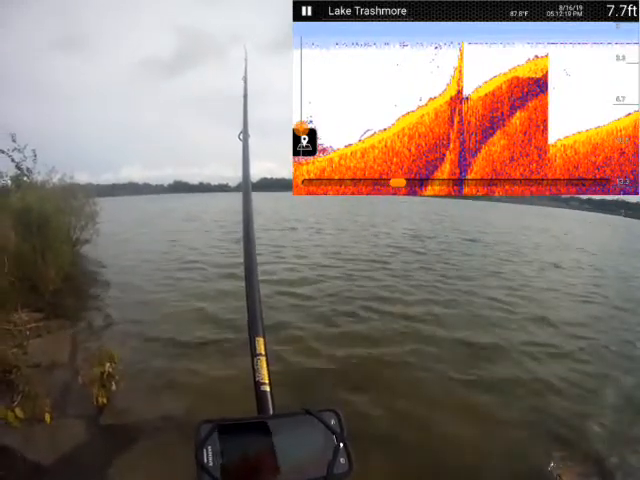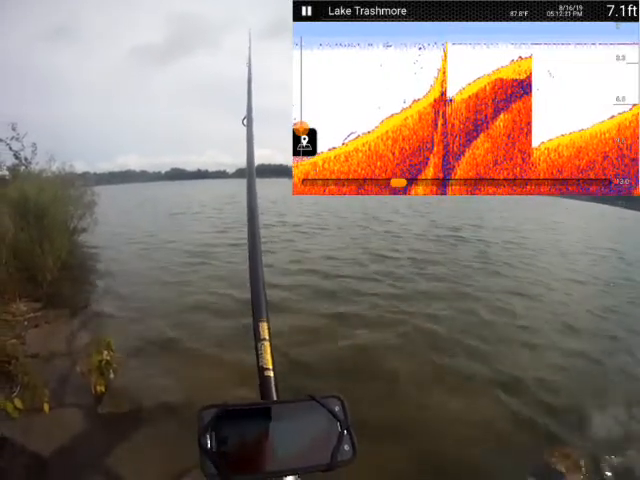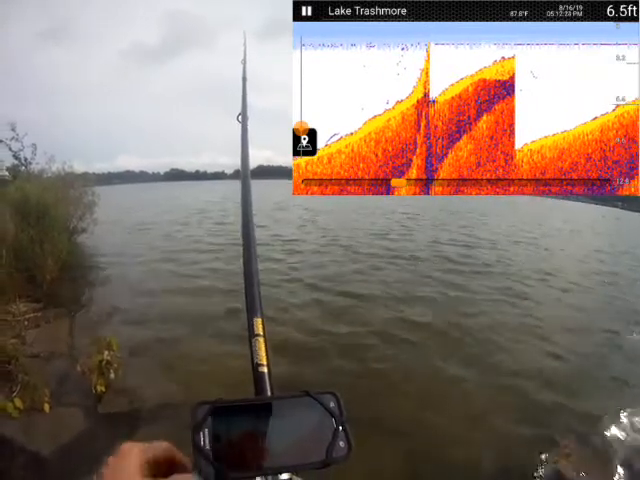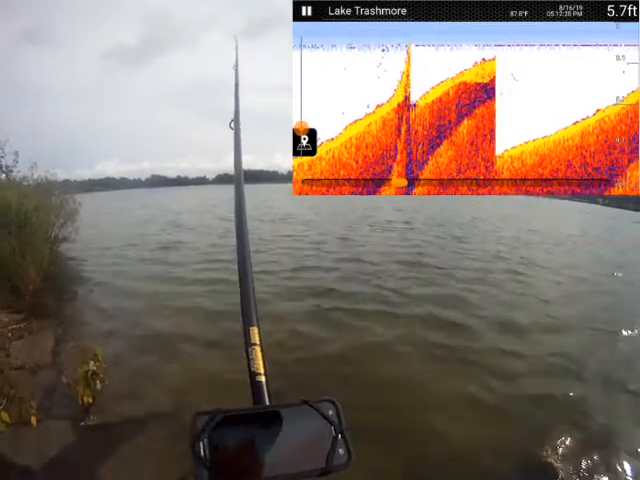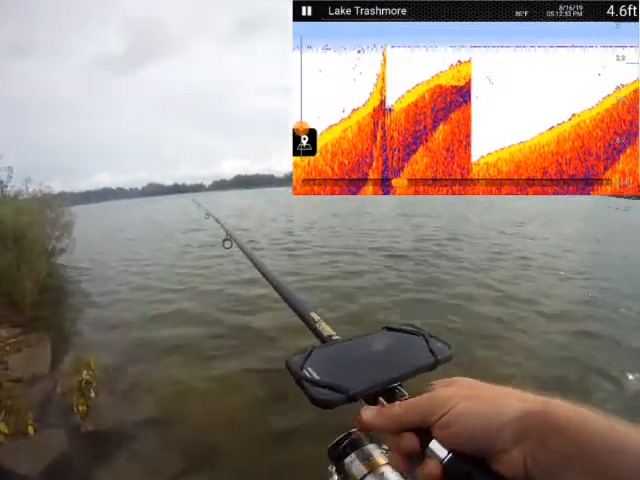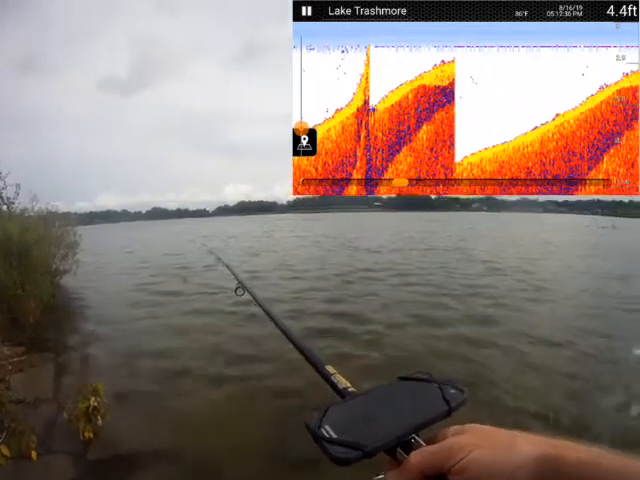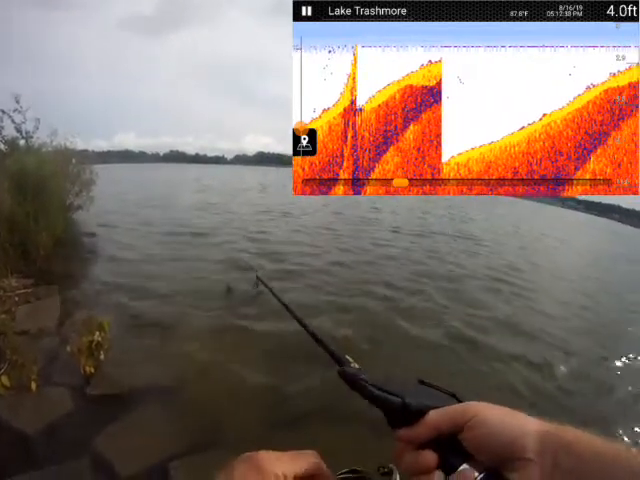Okay, it's looking like my best bet will be to fish straight out. Very shallow to the side, 4 feet now. It apparently gets very gradually deep here. Okay, nothing at all out here to see fish-wise. All right, let's try over toward that white building I'm looking at next and see what we can find.